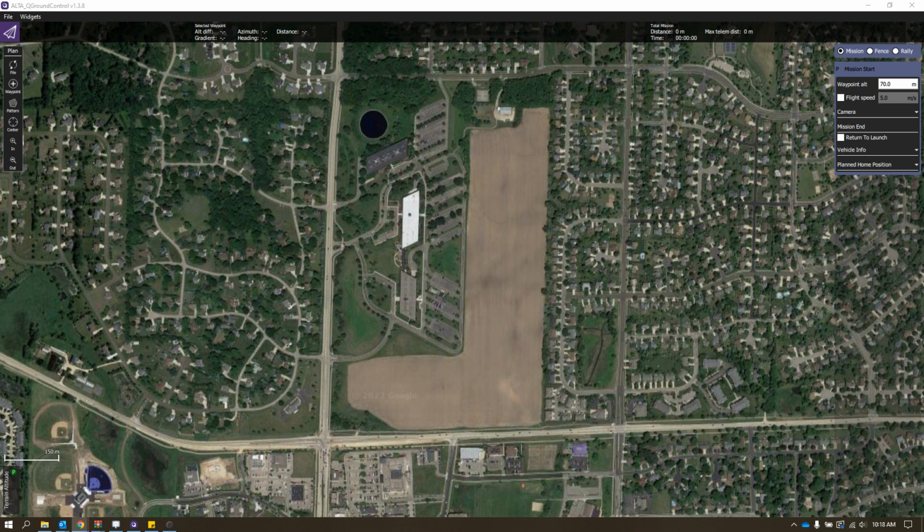the Yellow Scan Mapper Plus. So we're going to use some of the settings for the Mapper Plus to plan out our mission. So for our mission, we're going to plan to fly this section right here.